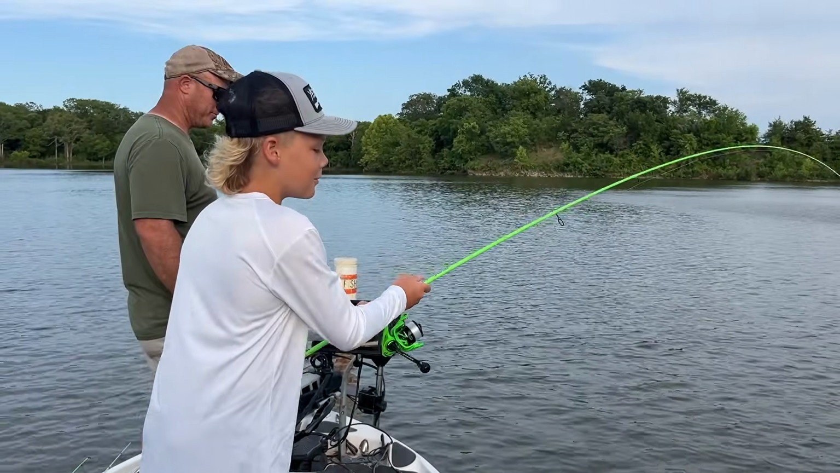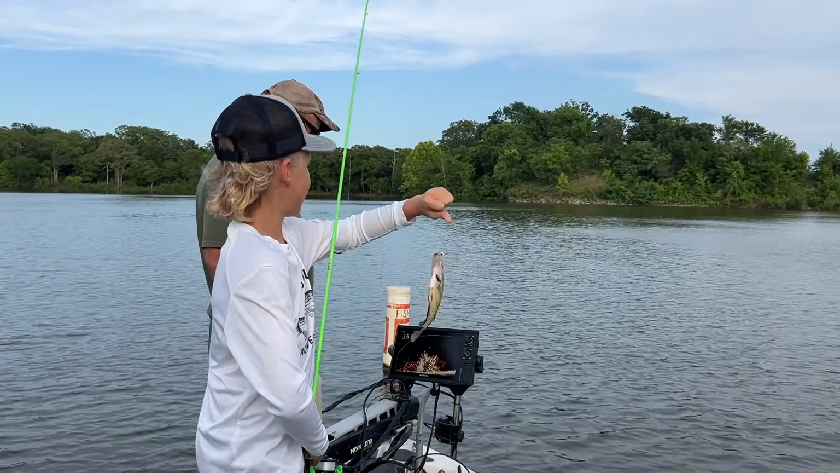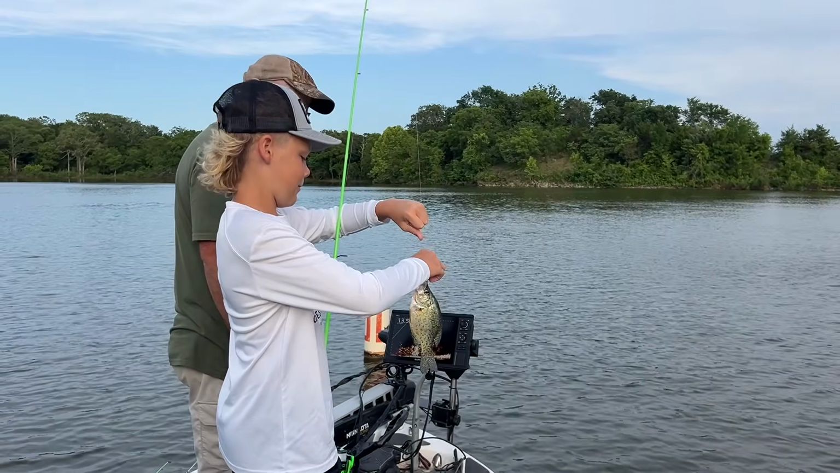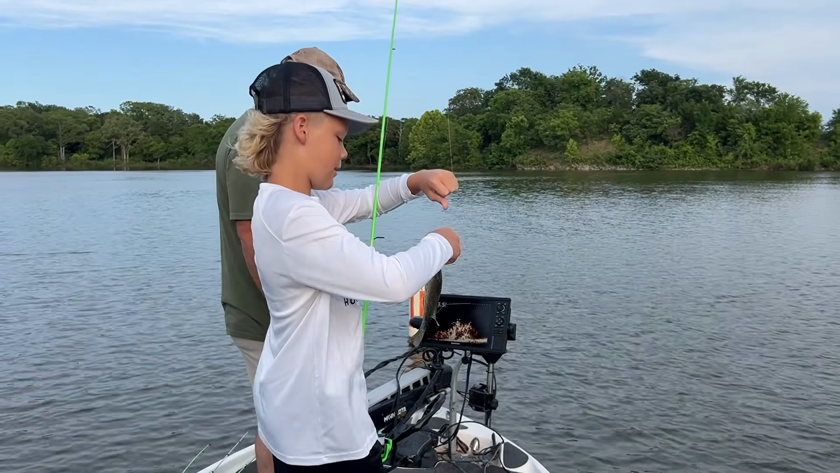I swear they don't fight at all. Watch him on the screen. They're just sucking it in. That jig's just cruising right by them. They suck it in and they're not taking off with it, Houston. I can see that.